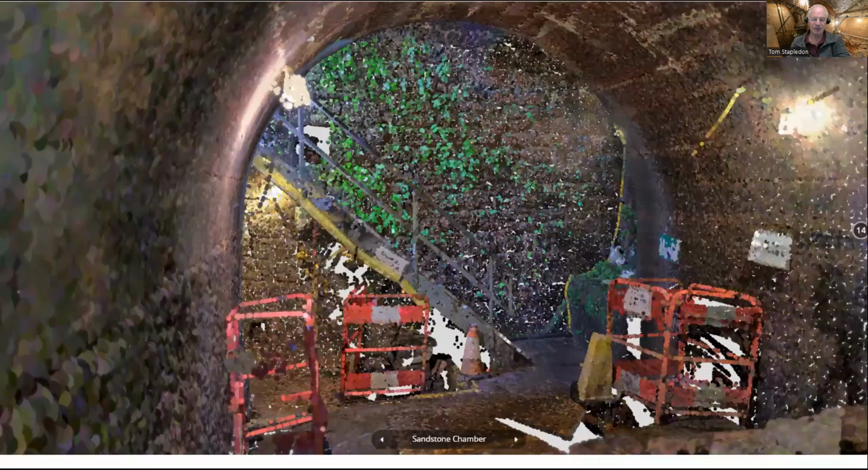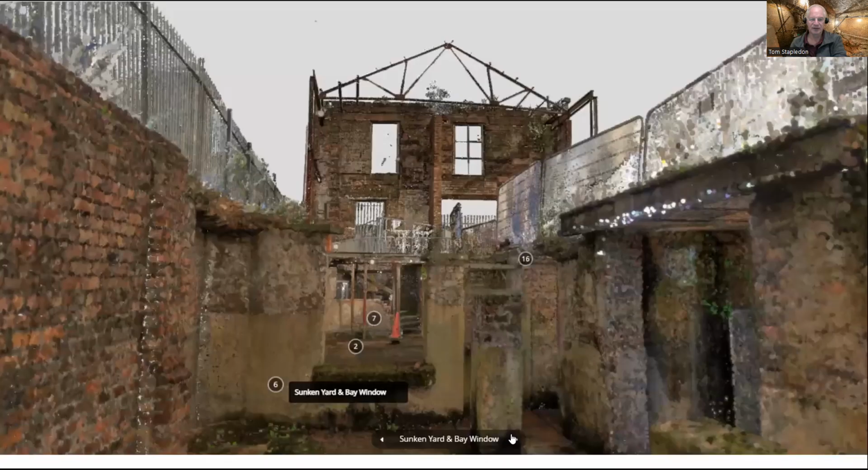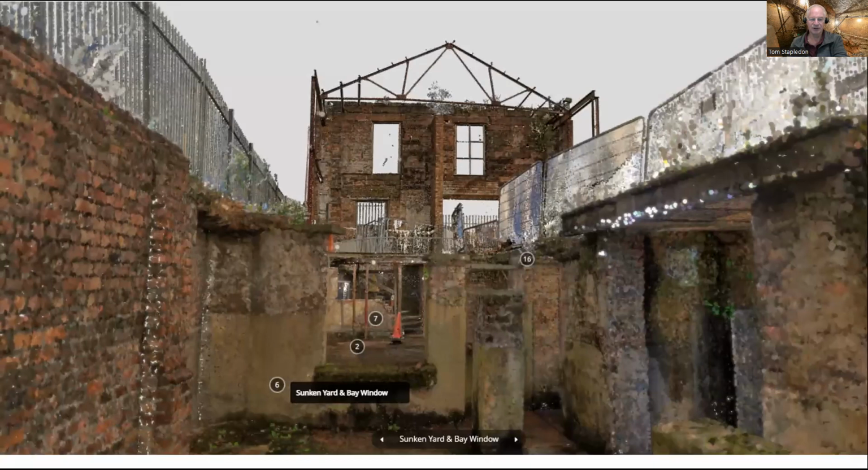And if we go back up the steps, up the gash, we end up back here in the sandstone chamber, which is our way down. We now have a nice set of steel stairs leading down into the sandstone chamber from the sunken yard, which lies behind. Up these stairs now, and we're now in the sunken backyard, and we're looking at the bay window at the rear of Williamson's house.